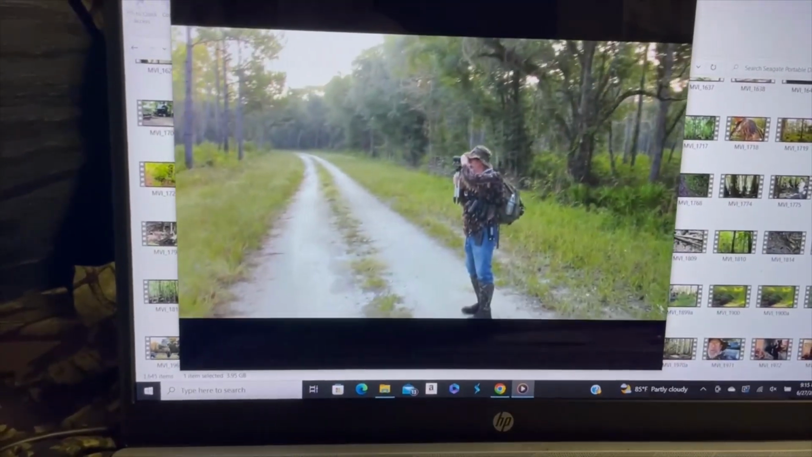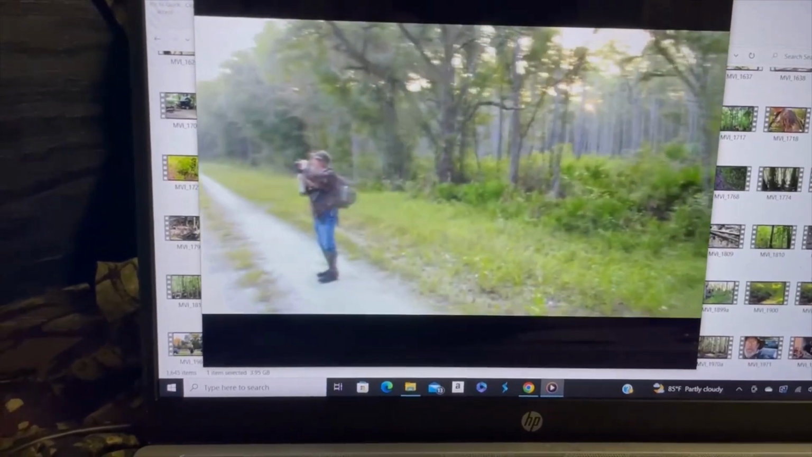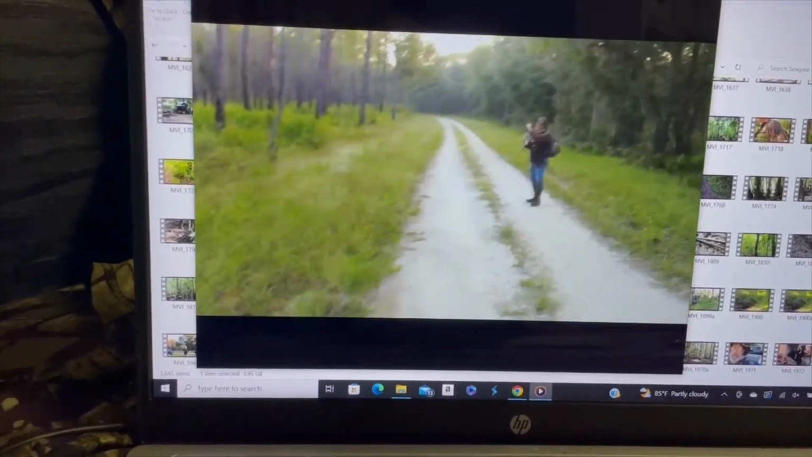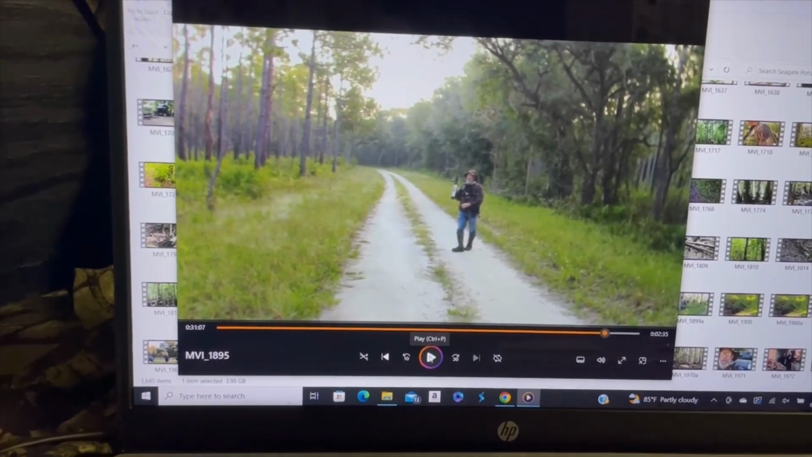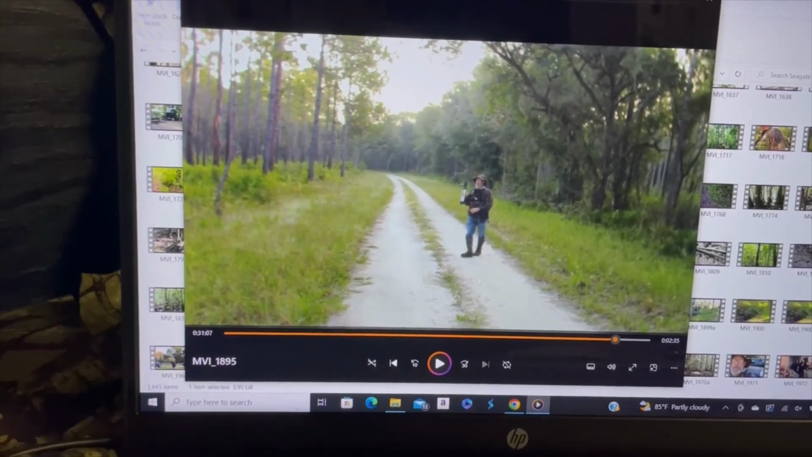So looking back through my footage, I just got started into it. Right here is where I'm filming and scanning out there with the thermal camera. Now I'm going back through my thermal camera footage, and I'll show that to you.